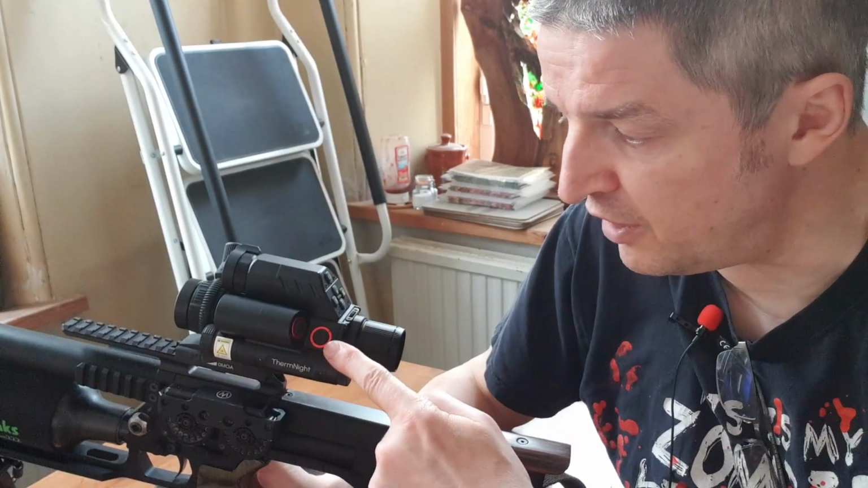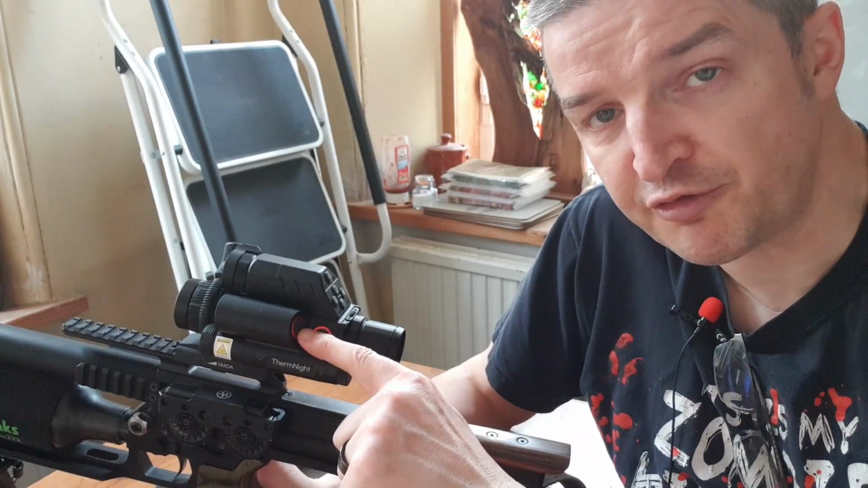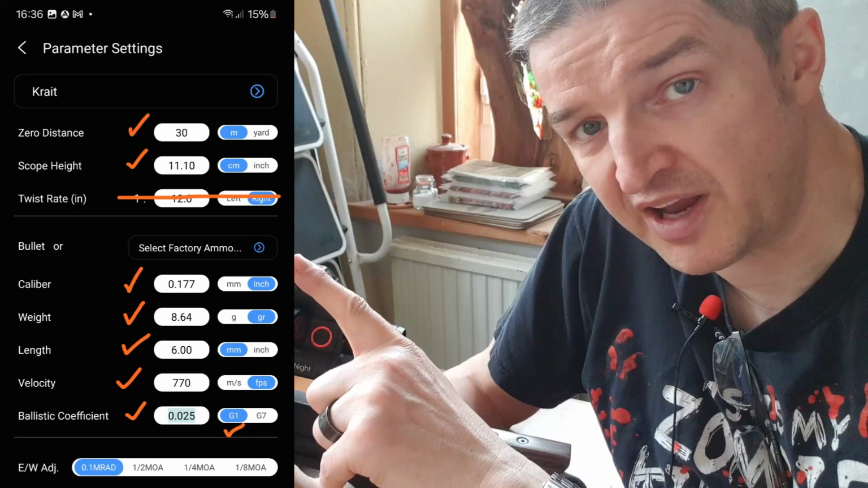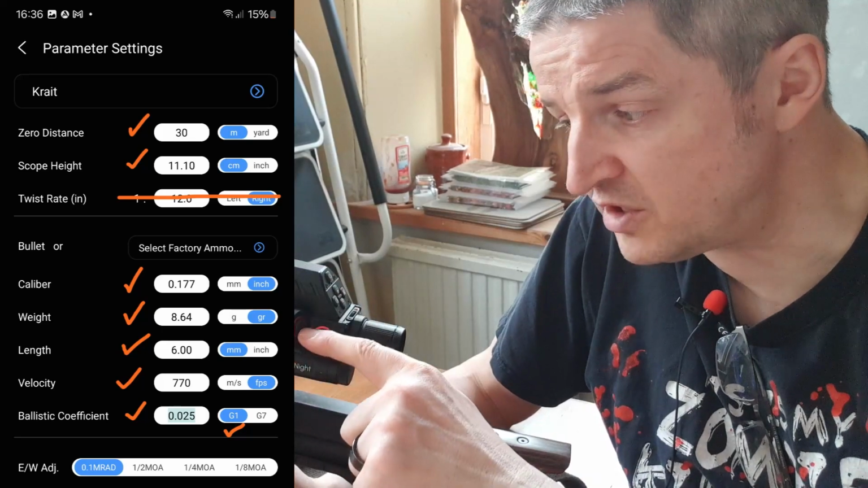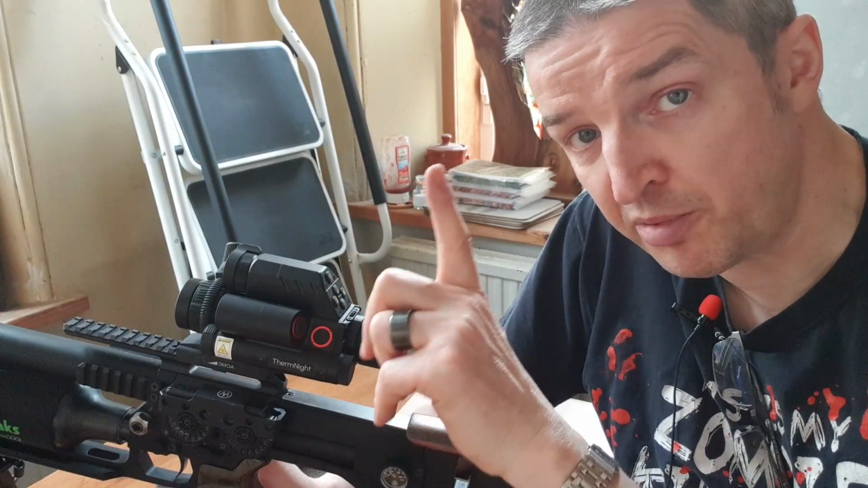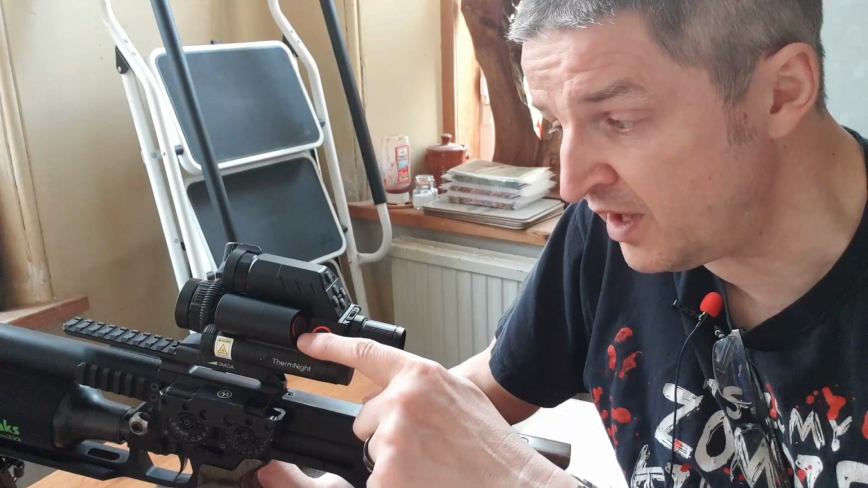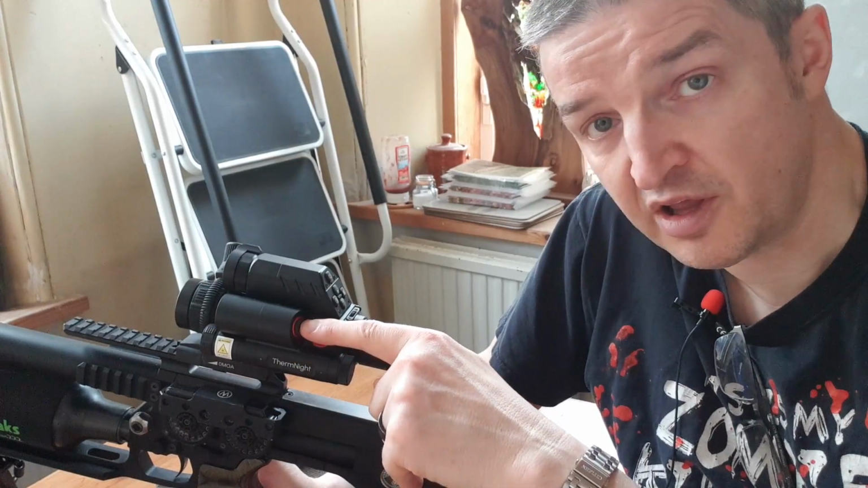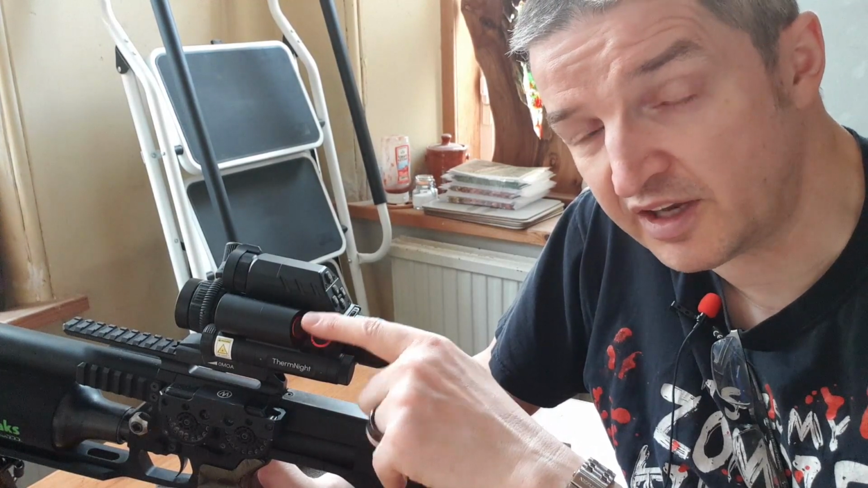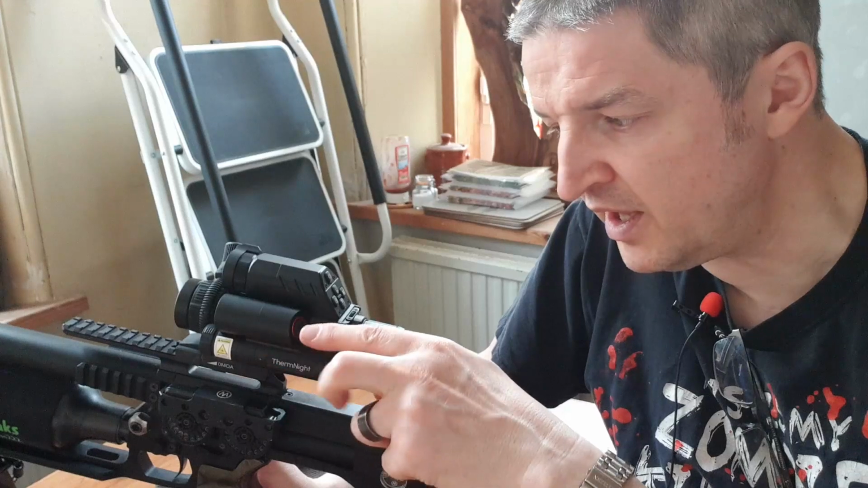The real beauty of the ThermNights are these two buttons. Laser rangefinder. I'll put a photo up here of a screenshot from my app on my mobile. Once you've set up the details on your app, on your mobile, and uploaded it to the scope once, you can then disconnect the scope from the phone, and once in use, a single press of this starts the scope ranging. And you can set it for, I think, 3 different periods it can range for.